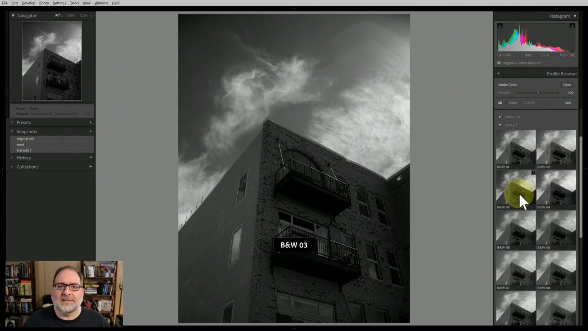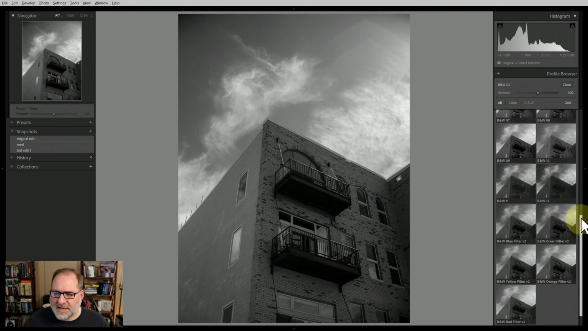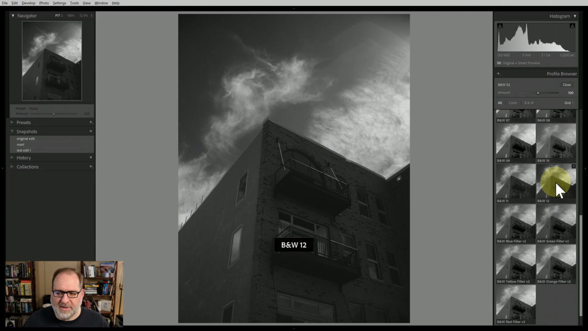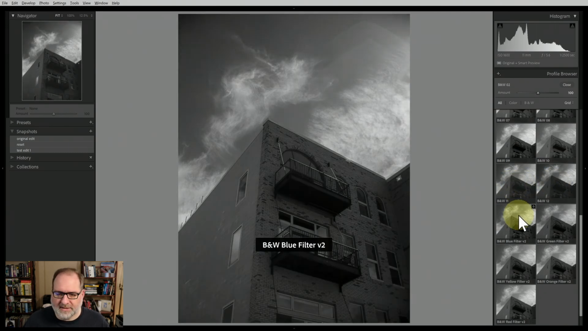How does it affect the sky? How does it affect the building in this case? The one that I like so far is number 2. So I'll highlight that one. Then we'll move down and I can compare. I can roll off to go back to 2, or I can roll on one of these profiles to see what it looks like. And I can compare each one of these to the original number 2 that I've selected. I can click on them to select them, or I can just roll over to preview them.